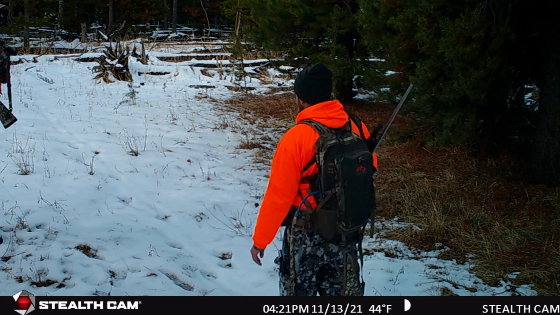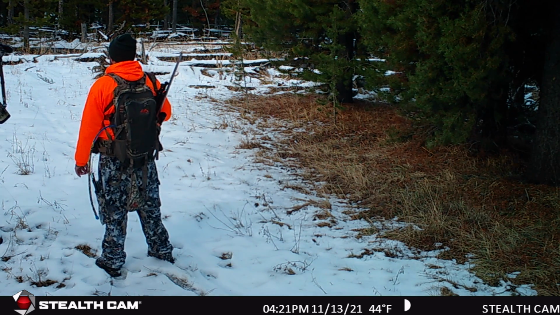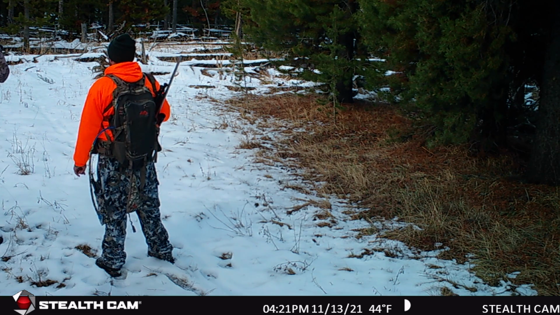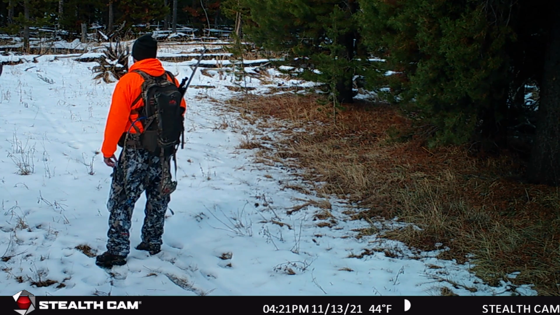So really the sightings went down a lot. The 17th is the last time I got an elk on camera. Ten days later, I come in at the end of the season and pick up my trail camera. A few of the things I learned from this: it kind of confirmed that this is an archery spot. I wouldn't spend a lot of time hunting here in the rifle seasons. The hunting pressure picks up. There's a lot more people in the woods and it's easily accessible.